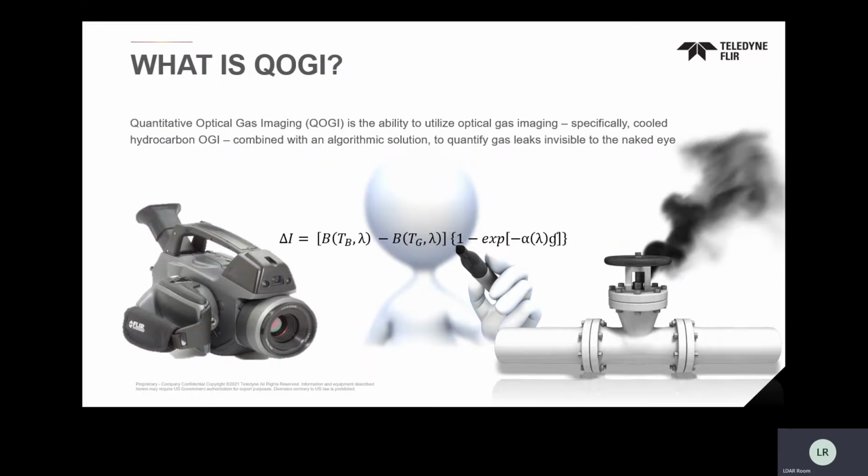Well, now we have to change our entire scope, because now we do have that solution and the technology to be able to quantify. The great thing about the QOGI technology is that it utilizes a technology that has grown a lot and that a lot of people have learned. In the upstream world, in the newer regulations, whether upstream EPA or some of the more progressive regulations, even in downstream, like in Canada, the QOGI solution is an approved and preferred method for use for emissions mitigation.